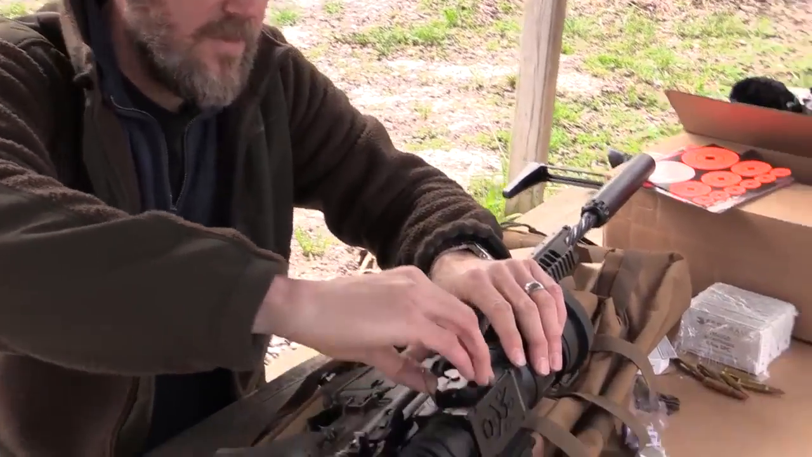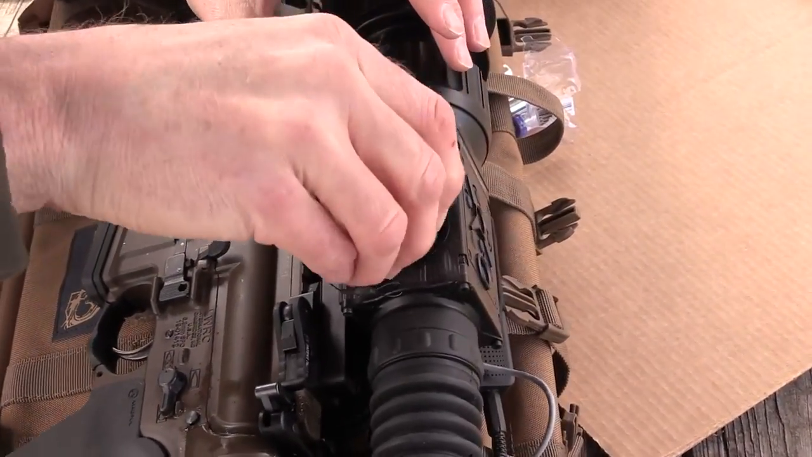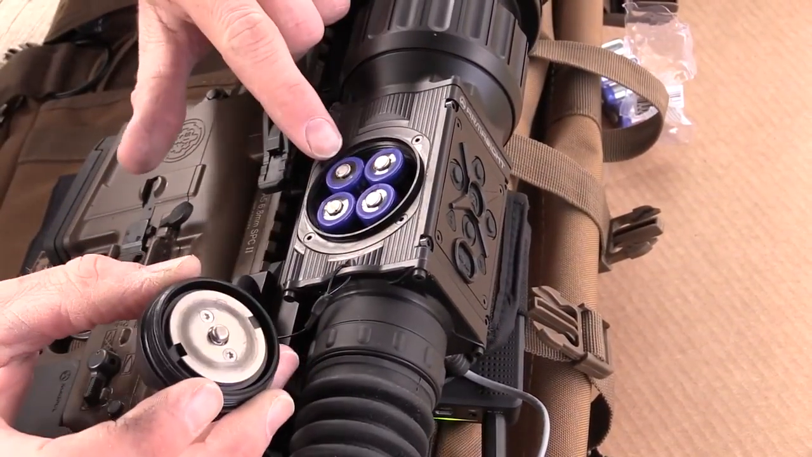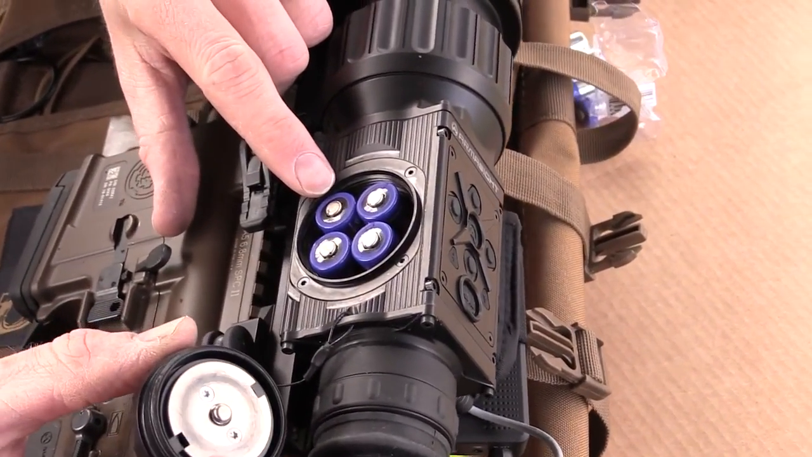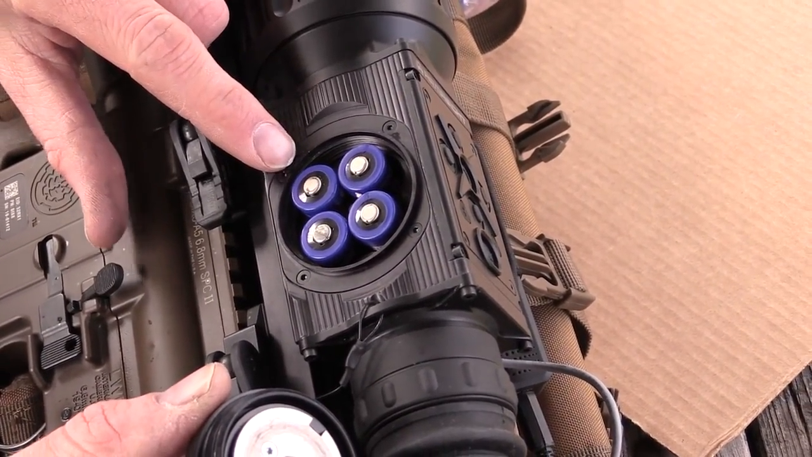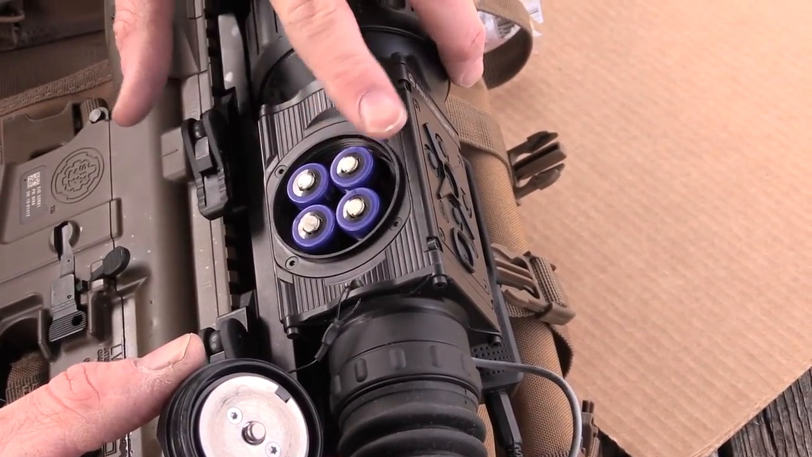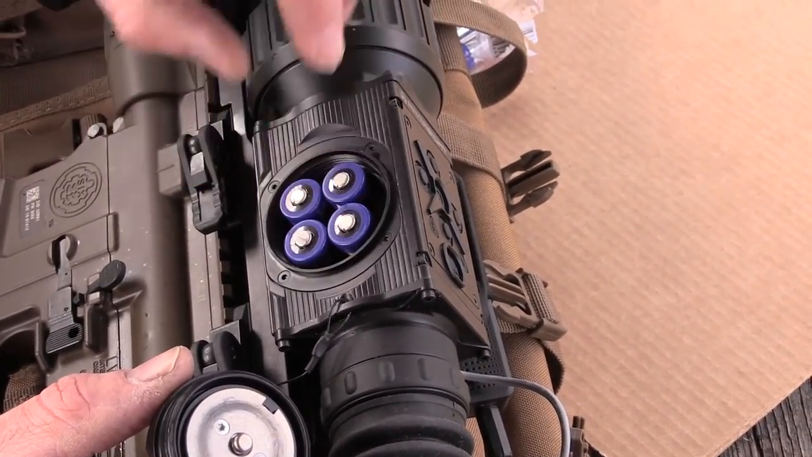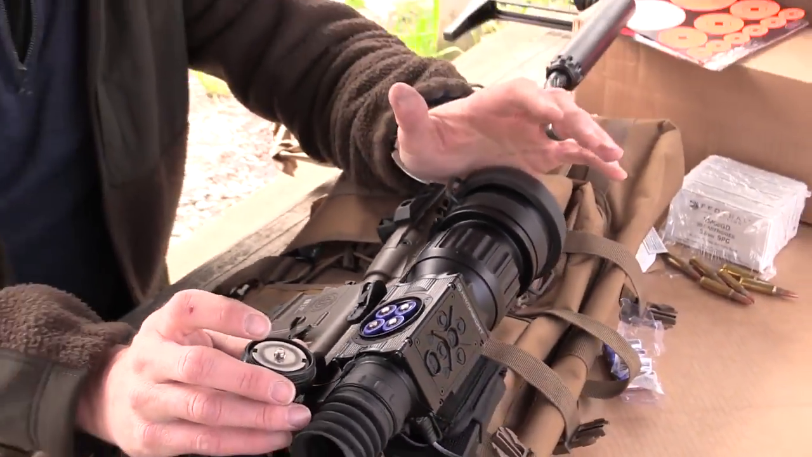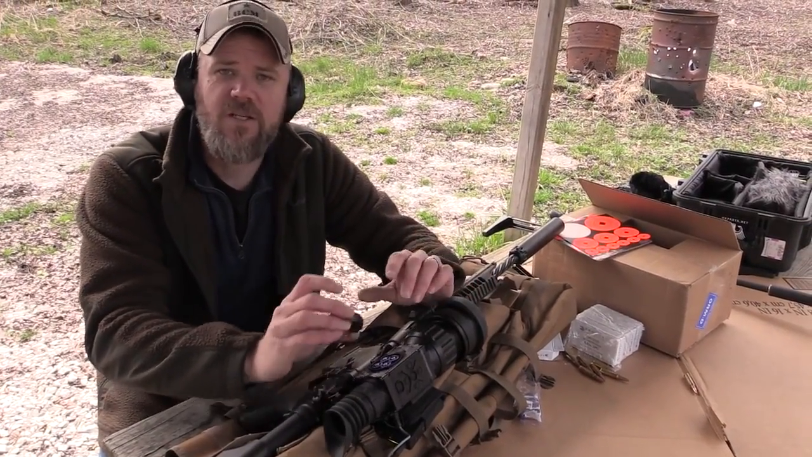The battery compartment's on the same side. This whole system is weather sealed. So this one can be out in the rain, all that good stuff, the elements, and it uses 4 123A batteries. Now what's also cool is it comes with an adapter. You have to screw a ring into here that increases the height, and has a little caddy that you can set in there, and it will use AA batteries. So if you're out in the field and you can't find 123 batteries, you can find AA batteries at the most remote gas station in America.